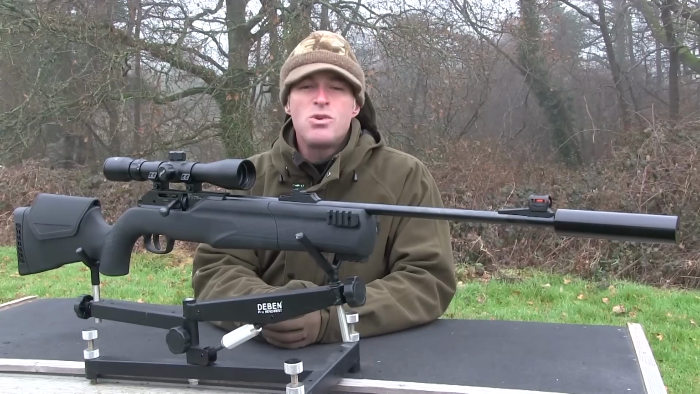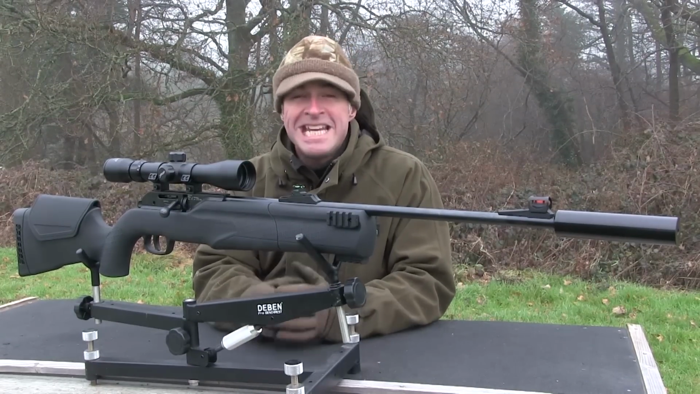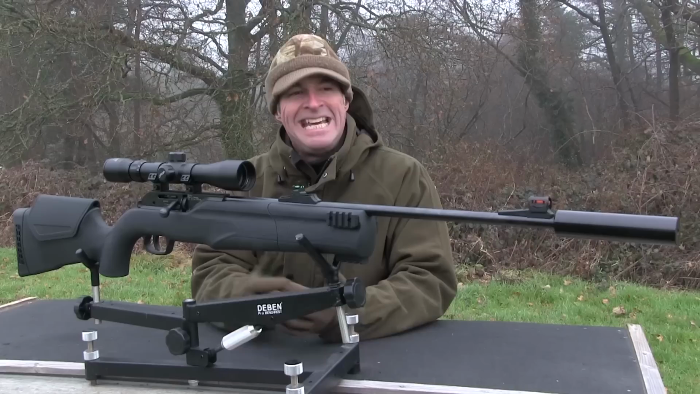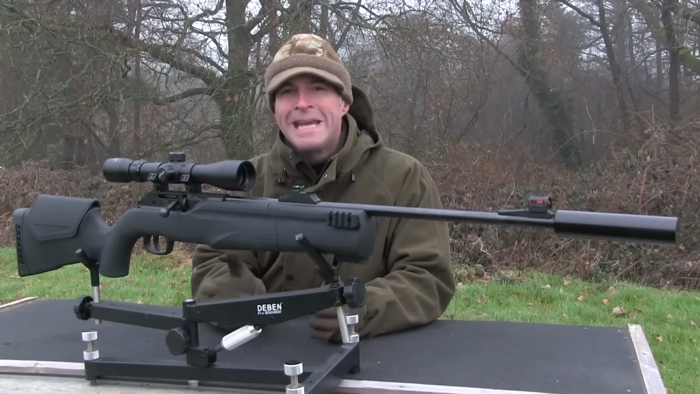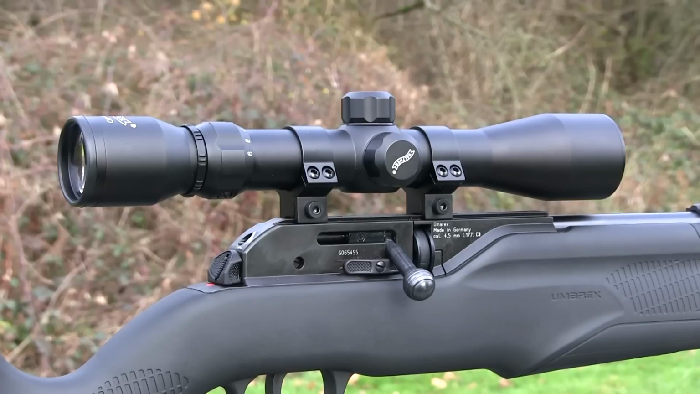The finish of the metalwork is good enough for a gun at this price point, and it seems to be pretty cleanly engineered. The barrel is actually fitted with fibre optic open sights. Now, it's nice to have the option of using them for some old-fashioned plinking, but they are very easy to remove, and I think that most people will probably want to do that and stick with the supplied telescopic sight.